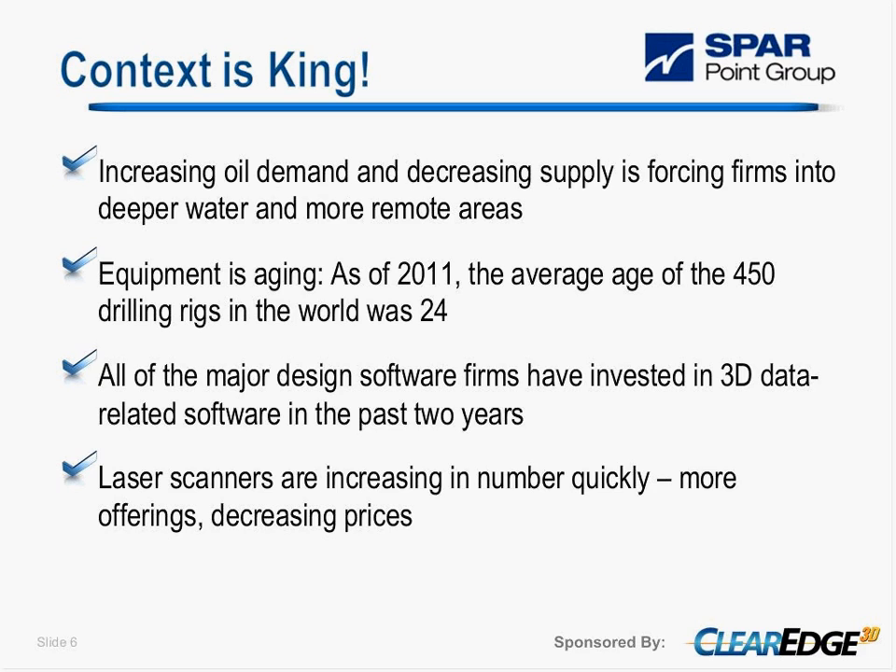And one of the reasons that we're focusing on oil and gas is because it has really become an application for laser scanning and for 3D data capture in general. And the reason is that I don't think to tell anybody that demand for oil and gas is increasing, and unfortunately the supply is not infinite.